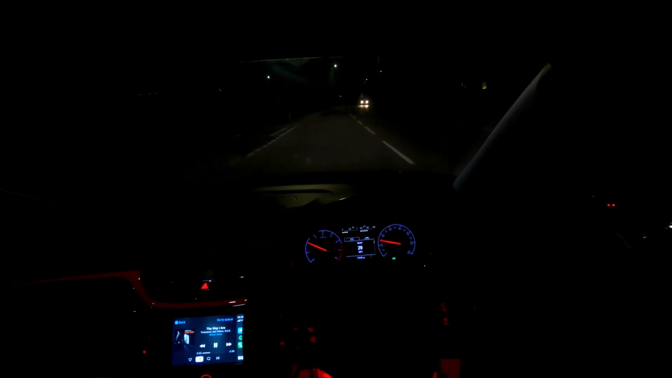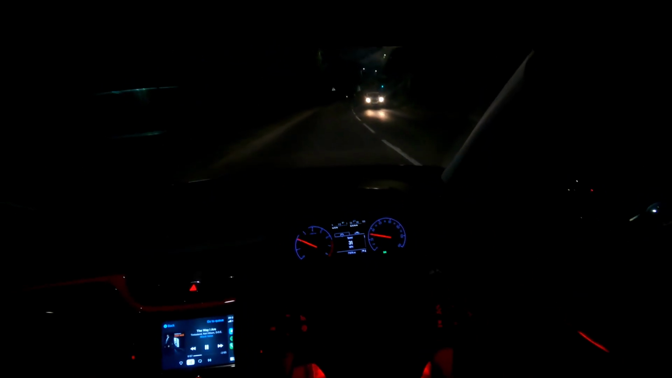Now the thing is, at night, I don't want to go places where I don't know, because I just don't want to be fucking around with the roads not knowing where to go. You guys know. Oh, what's a pothole?